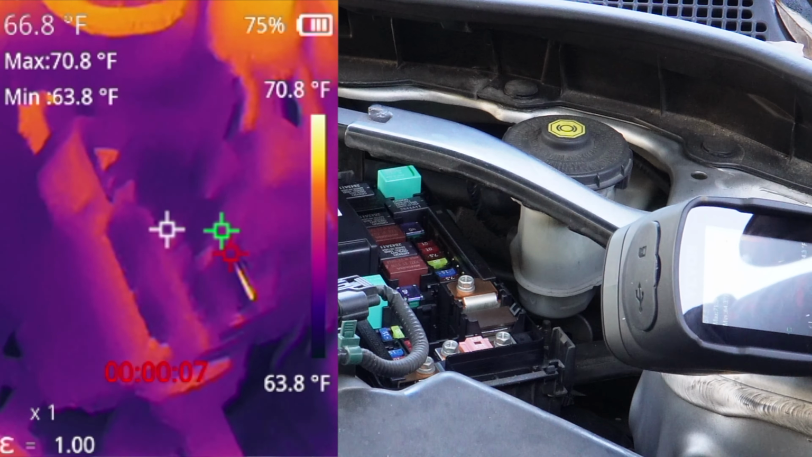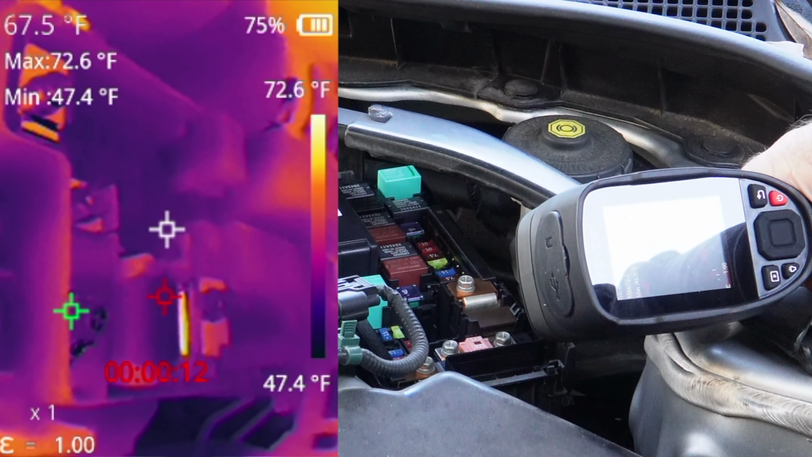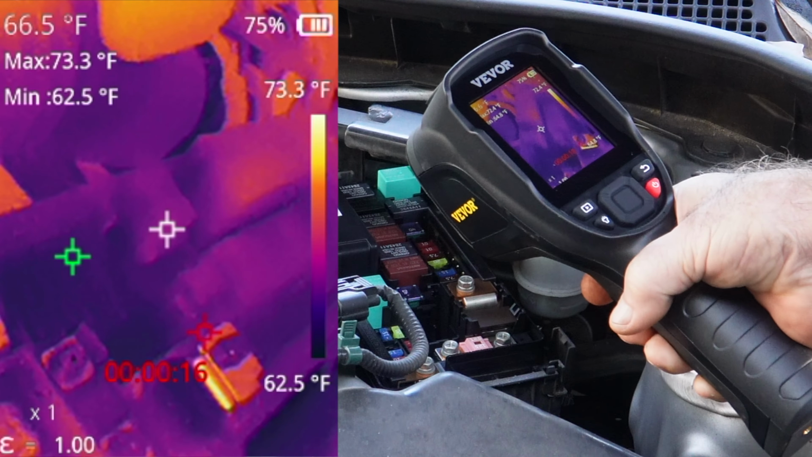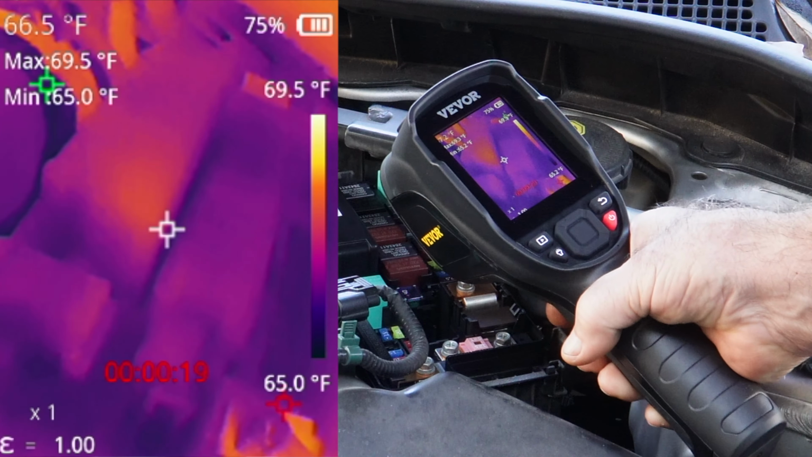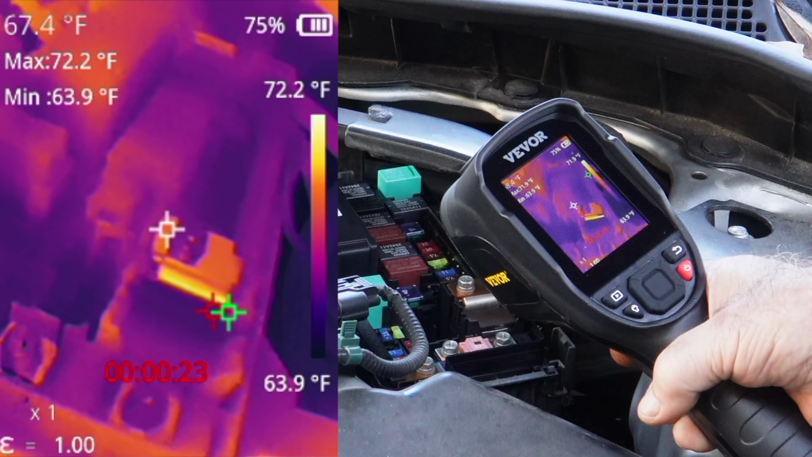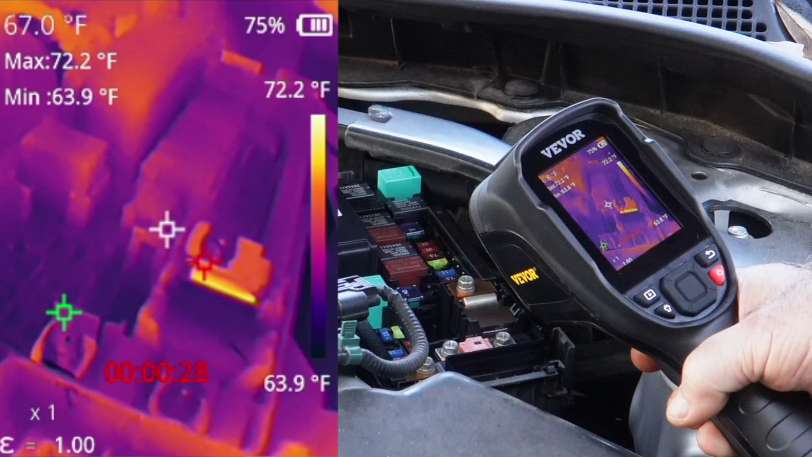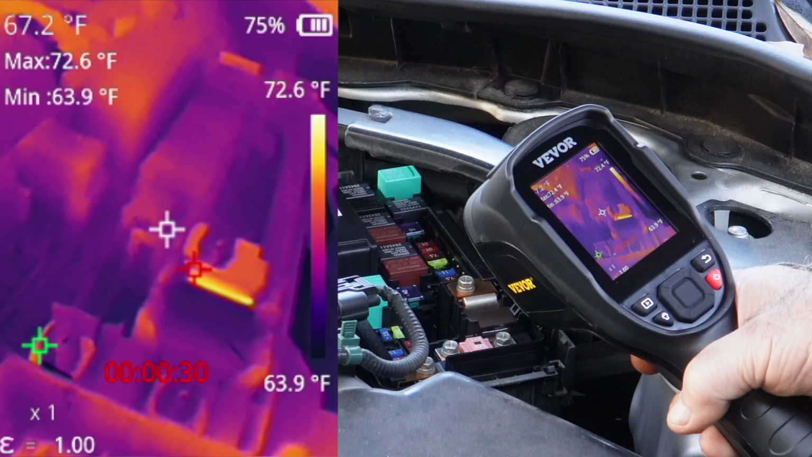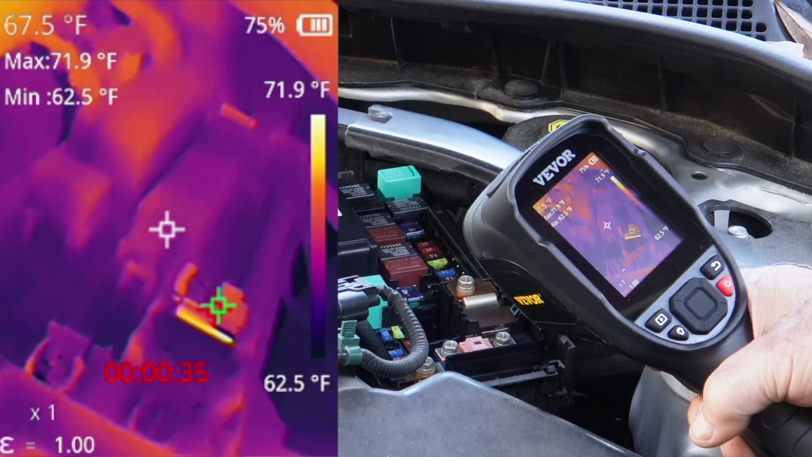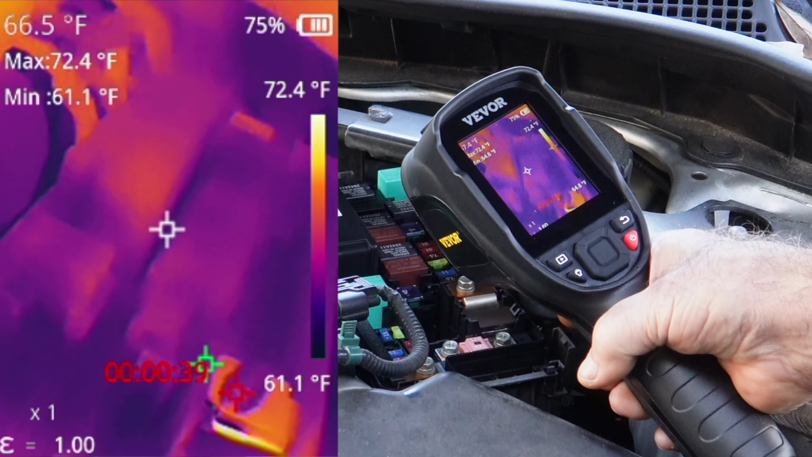All right, there's a fuse block. As you can see, everything is cold in there. All these relays right here are cold, but now if I move this up to a certain position, it might give the appearance that they're actually glowing, but they're not. They're all cold. Now you see that metal piece, how it's reflecting? That's what I'm talking about. You've got to watch that, because that could give you the illusion that it's actually hot, and it's not. It's just reflecting surrounding light and giving the heat signature of something else. But you can see these relays are very cold.